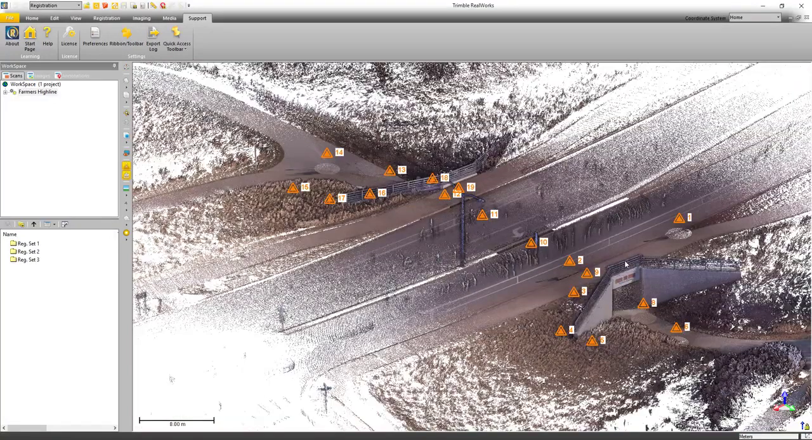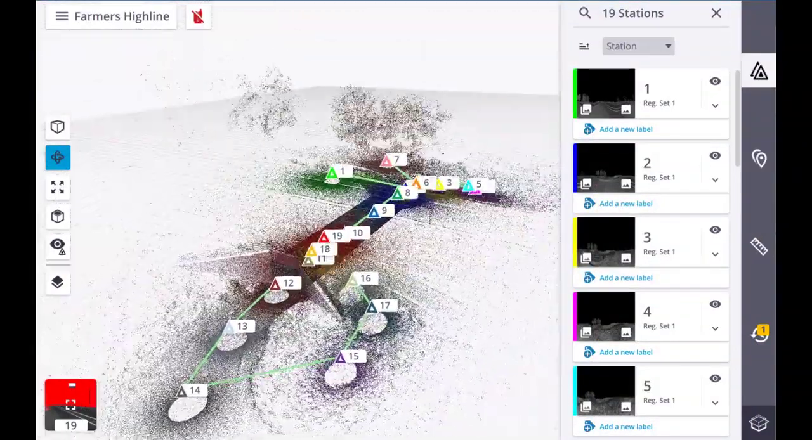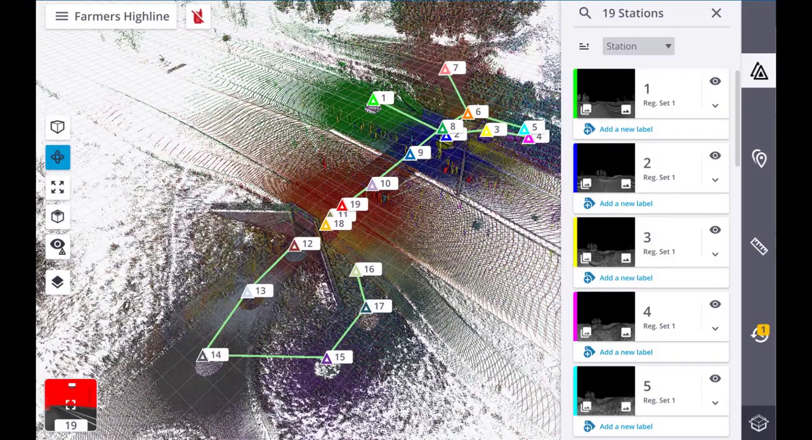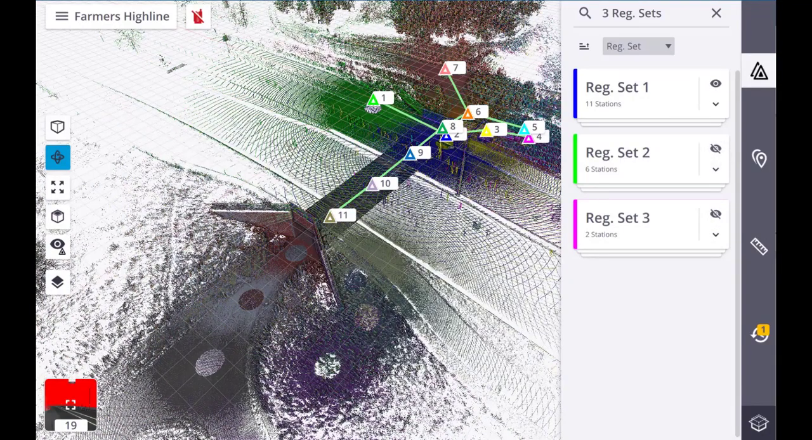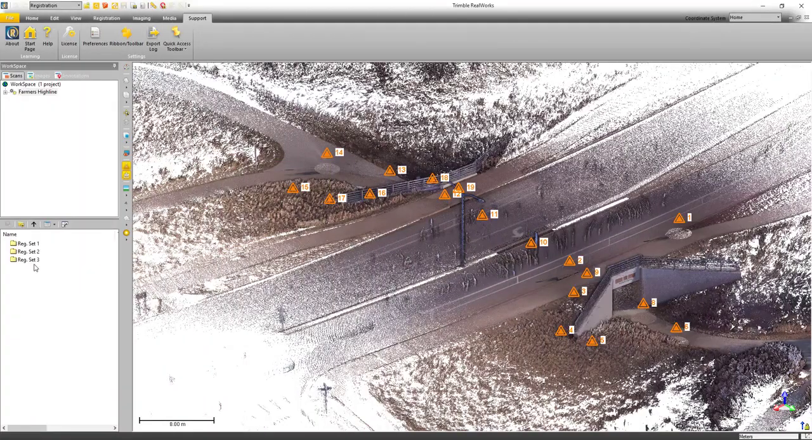Now if I look over here on the left hand side in the workspace, you'll see 3 registration groups. If we jump into Perspective for just a minute, this is the Perspective software, you can see all of the stations in the point cloud, but over on the right hand side you'll see the station list. Now I can change that view to show registration sets. Inside each of those sets is a group of stations that have been registered together. You can see there's 11 stations in the first one, 6 stations in registration set 2, and 2 stations in registration set 3.